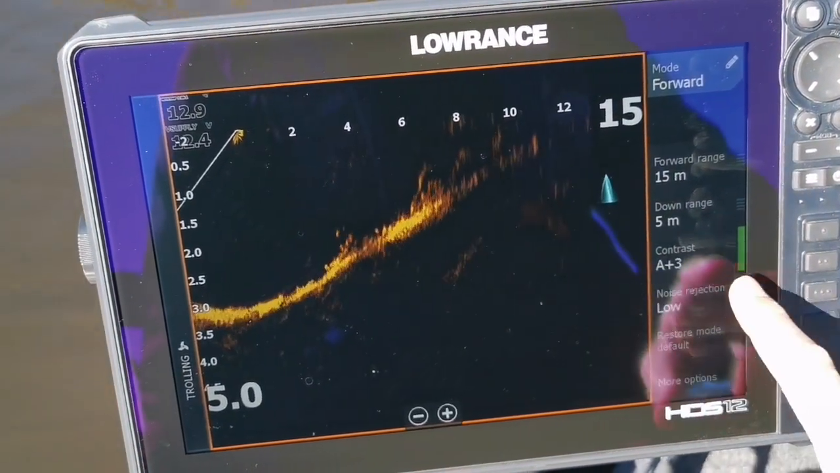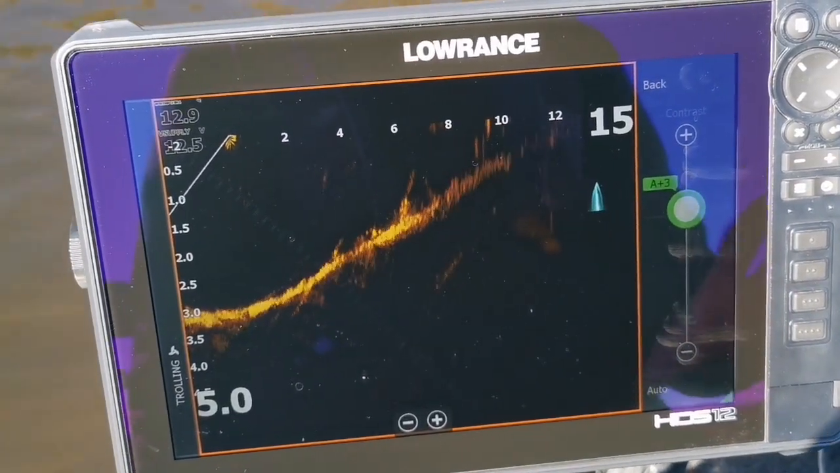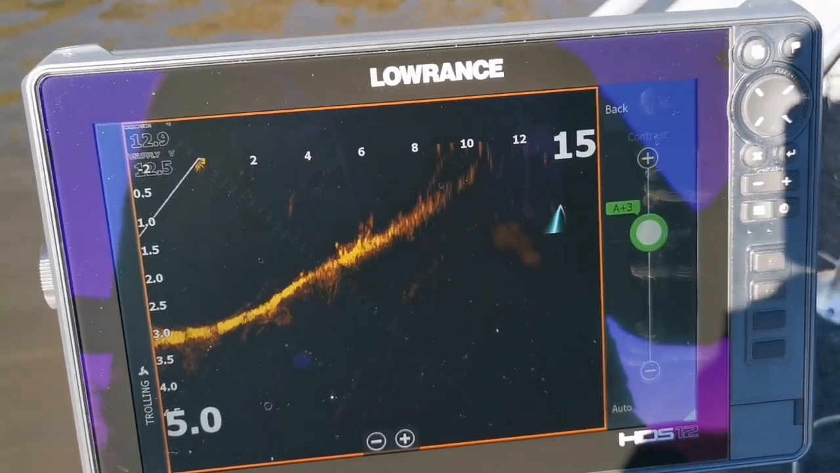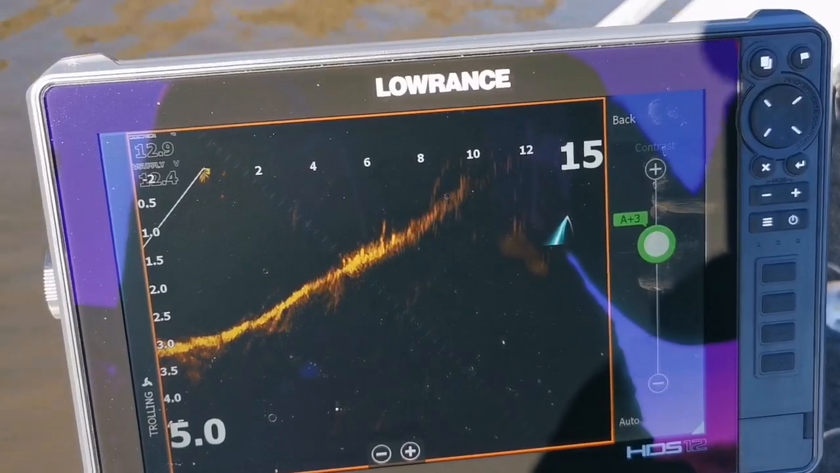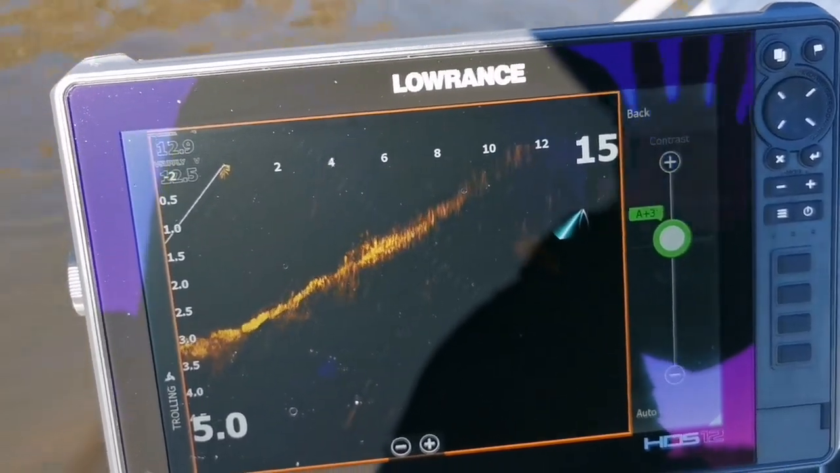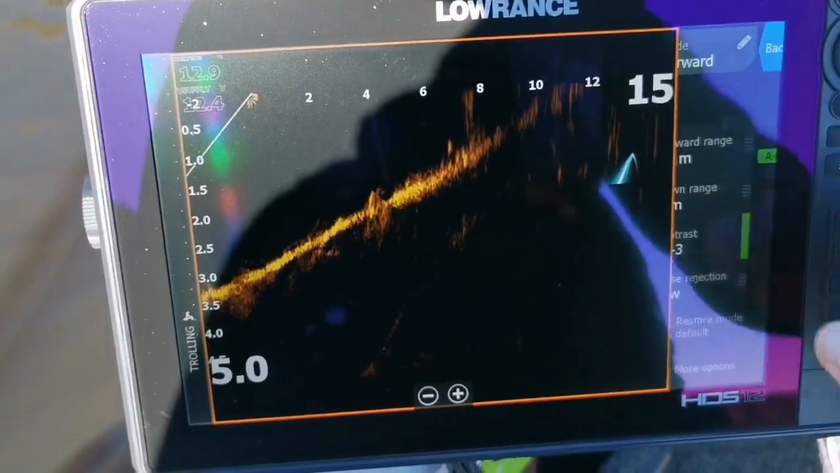But for me, well, it's on auto, A3 anyway. I find that actually perfect for the waterway that I'm fishing, so I keep it at that. It depends on the density of the water, what you might have, clutter in the water, algae, runoff, dirty water, that can affect your contrast as well. So we'll leave it at that.